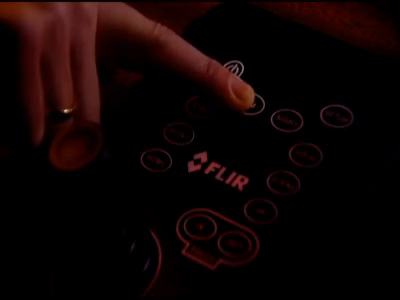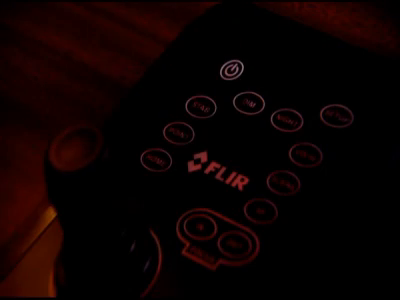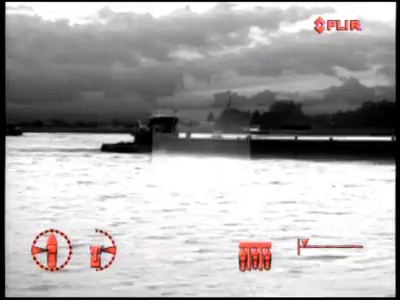The Dim button can be used to change the brightness of the control panel so that you can adjust it to your own comfort. Small icons placed at the bottom of the thermal image allow the captain to see in which direction the Voyager is looking, whether it's in the home position or not. Also, other settings of the camera can easily be read from these icons.